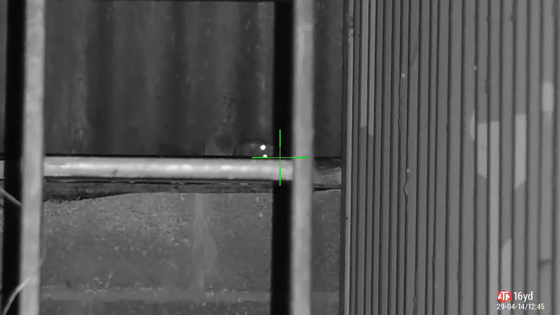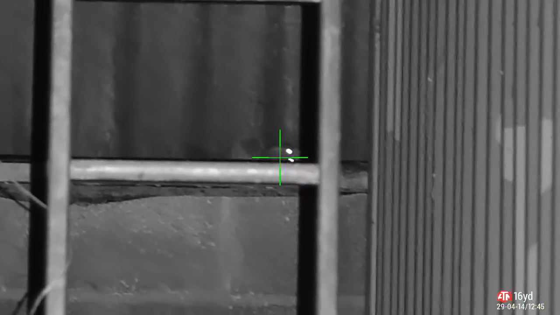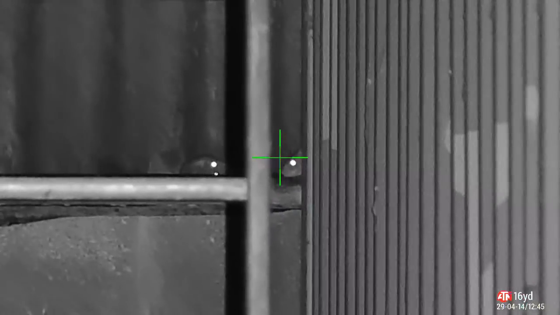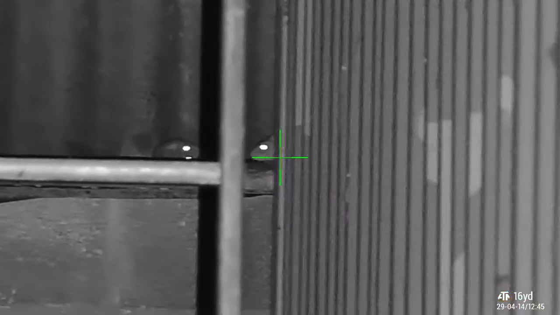When I had the .177, I found that the .177 very quickly passed through and the rat would run and it would expire very, very quickly. But with these .22s, what I'm finding is they hit the rat, high body shot, down, and if it does run, which is very rare, it's only a couple of feet at most and it's finished. Really impressed with the .22 caliber actually for pest control and for ratting.